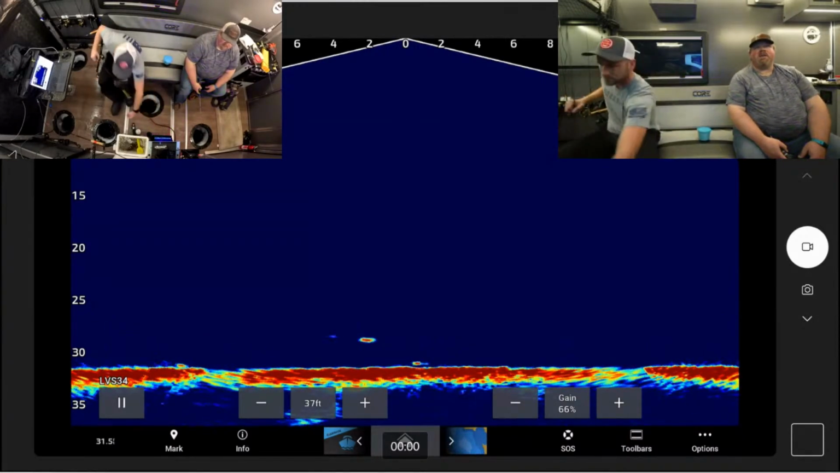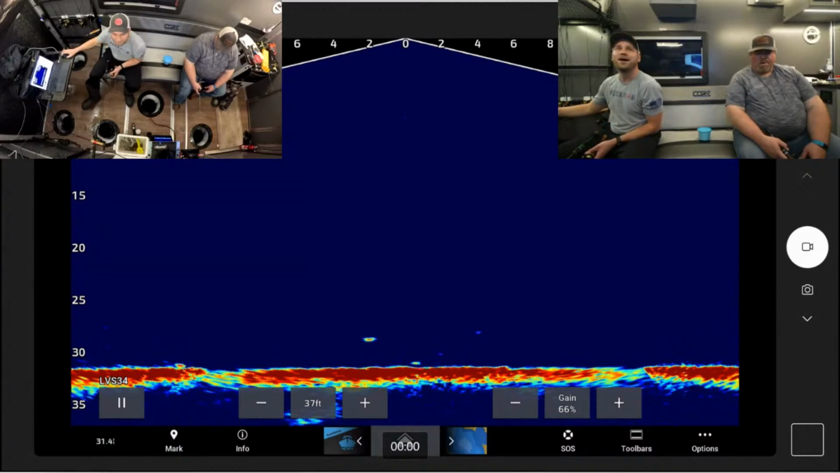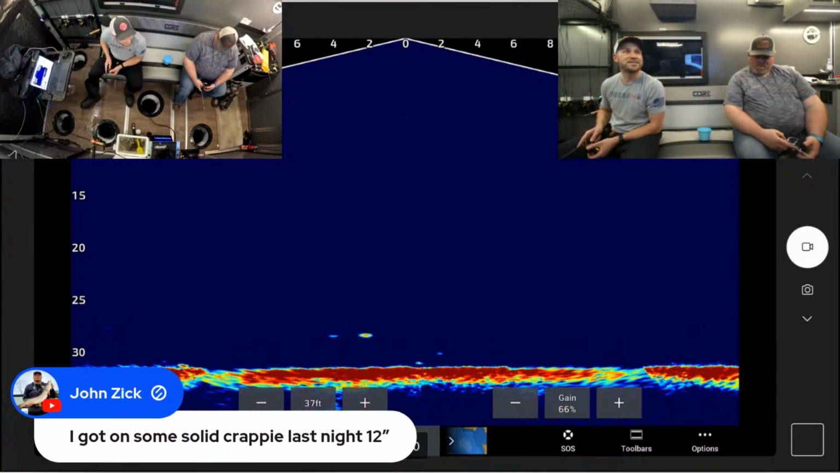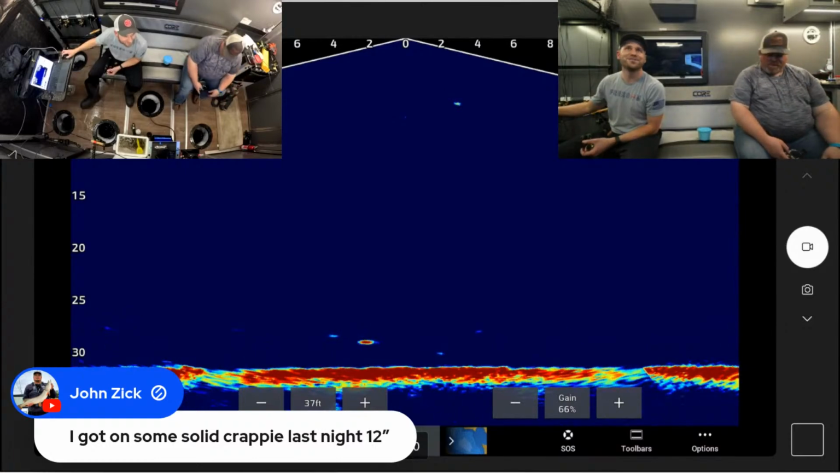Sounds like John Zick got into them last night, 12-inch. That's good. Nice, John. Solid crappie last night. Where at, John? You don't need to tell the lake, but like I always just say county. That's always the best. County's good. Yep.